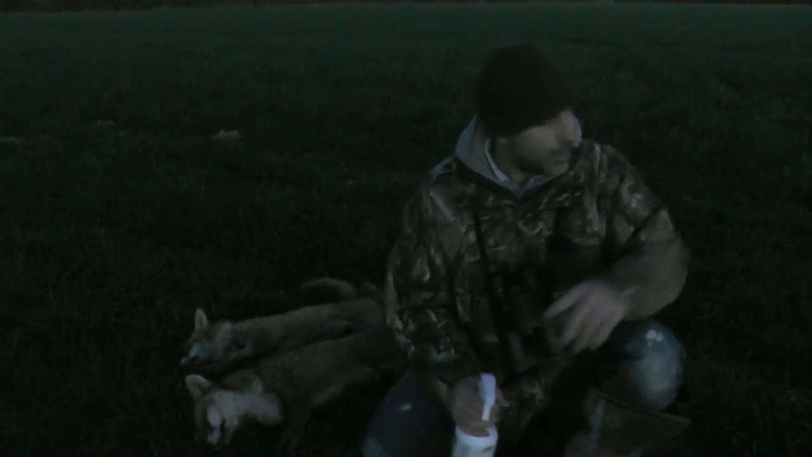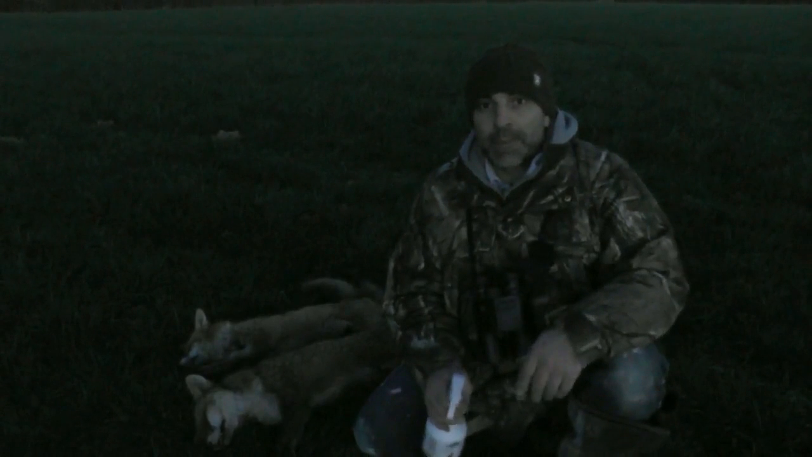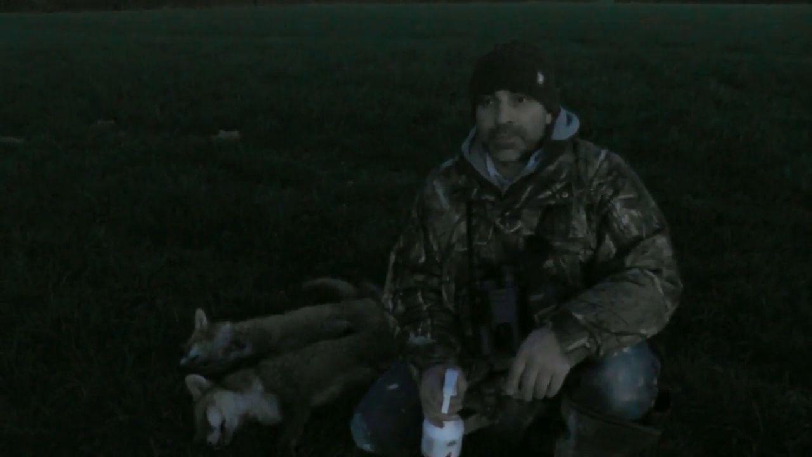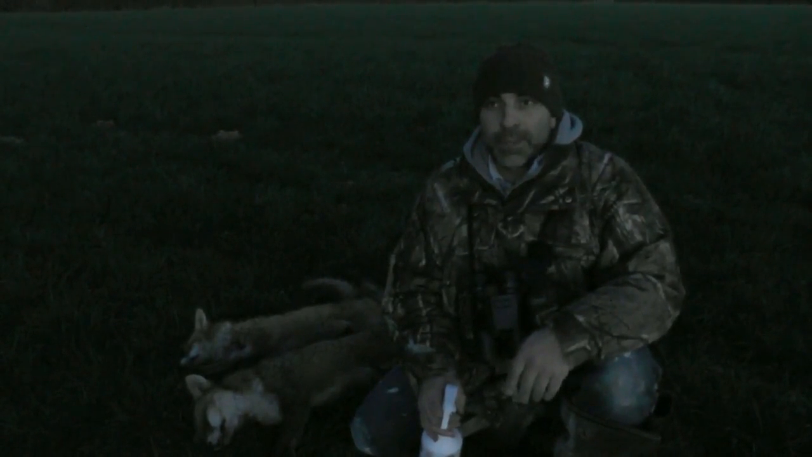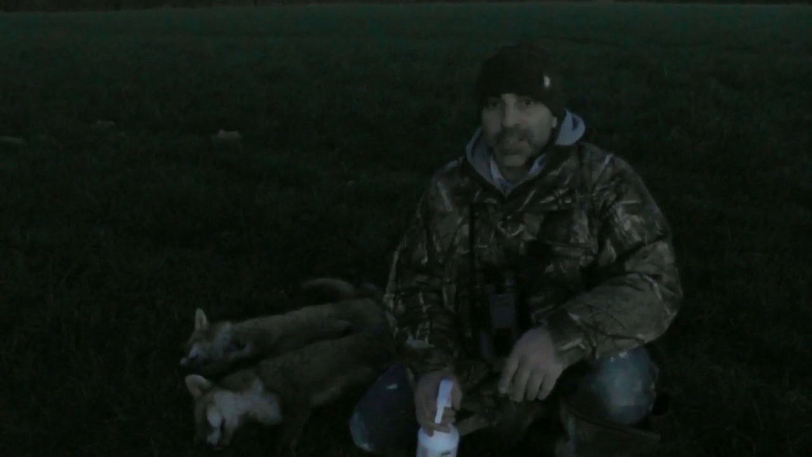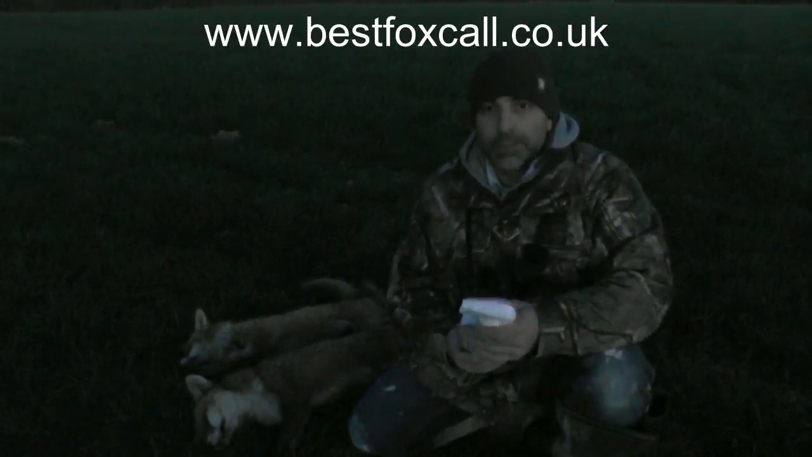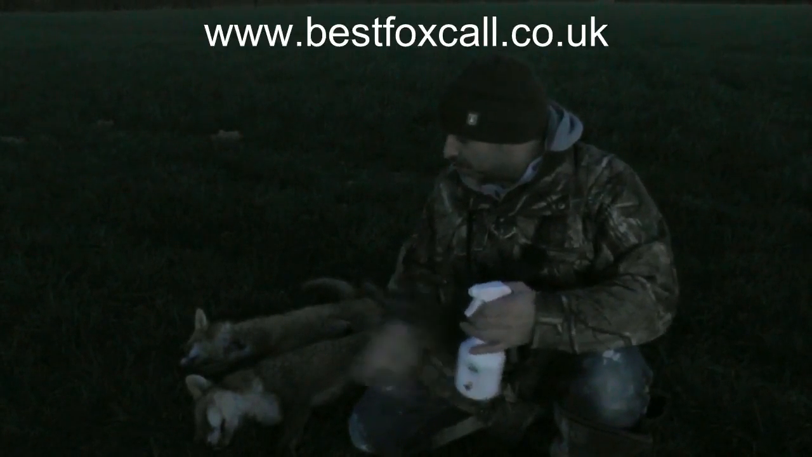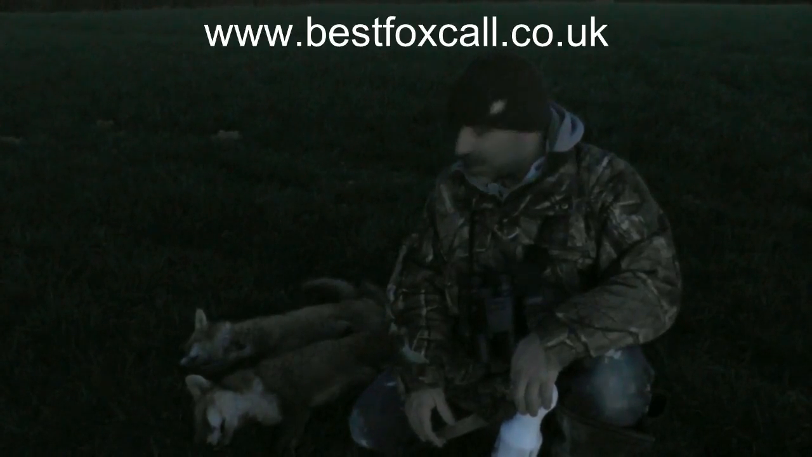And at the shot, the second one bolted out across the field, but unfortunately I couldn't get that one on camera. It was just moving too quick, it was running, so I had to give it a shout, it stopped, bang, dropped that one. That was 124 yards. So in a very short space of time, using this lure from bestfoxcall.co.uk, I was able to draw them foxes in and put two in the bag.